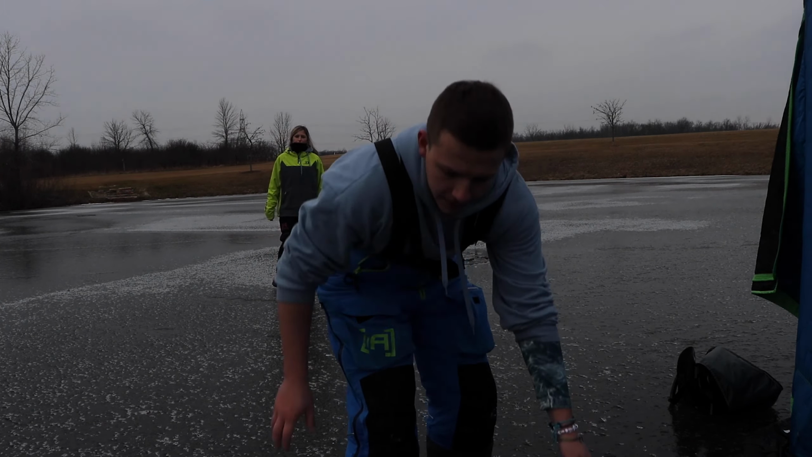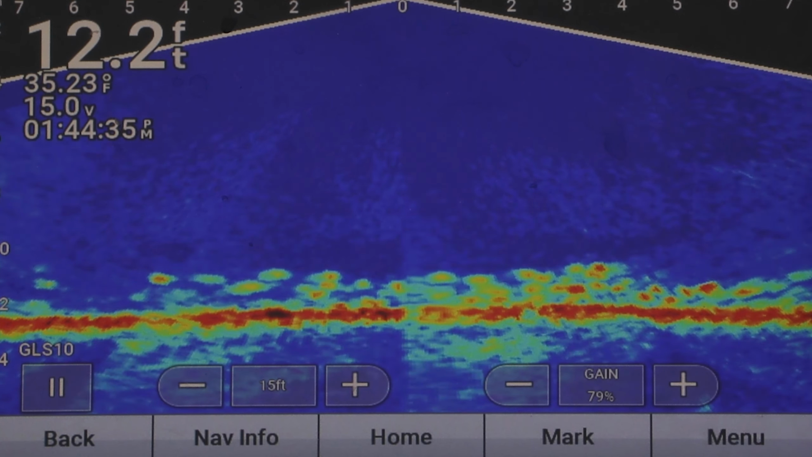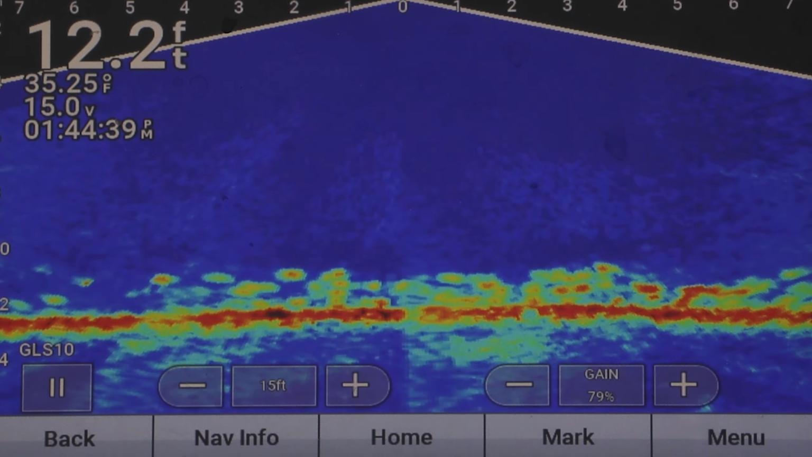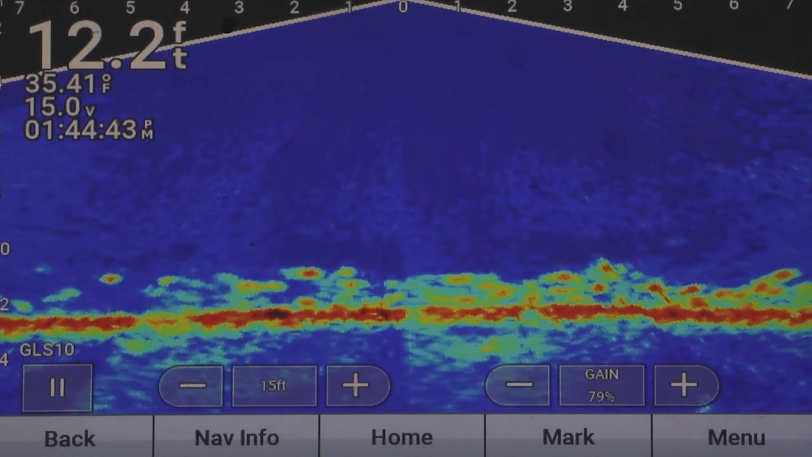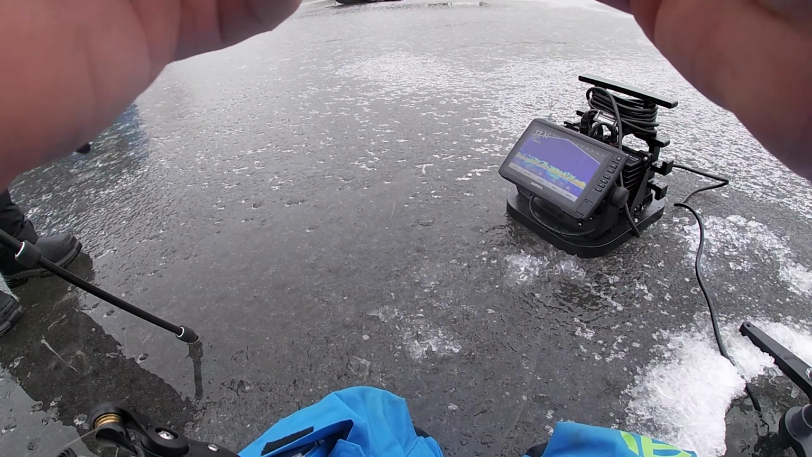I'm gonna bring my LiveScope over to the hole I just drilled. And just like that, you can see 25 feet, I made the move. You can see those are all fish right there. So now you can see how efficient that was to find fish, 25 feet from where I started.